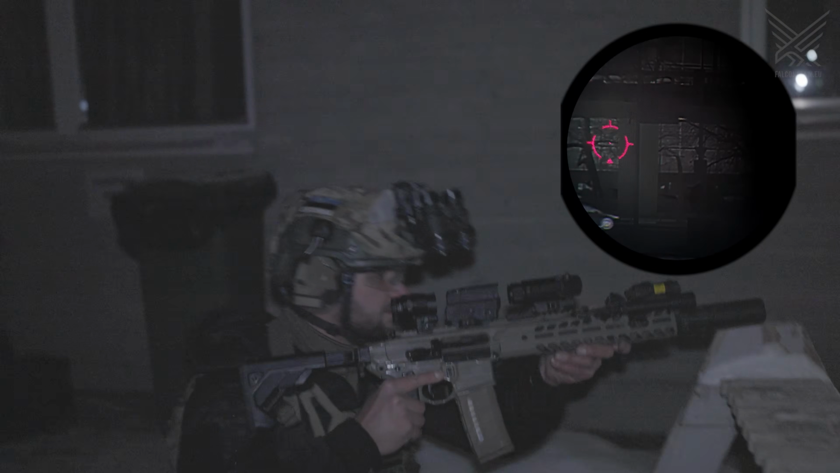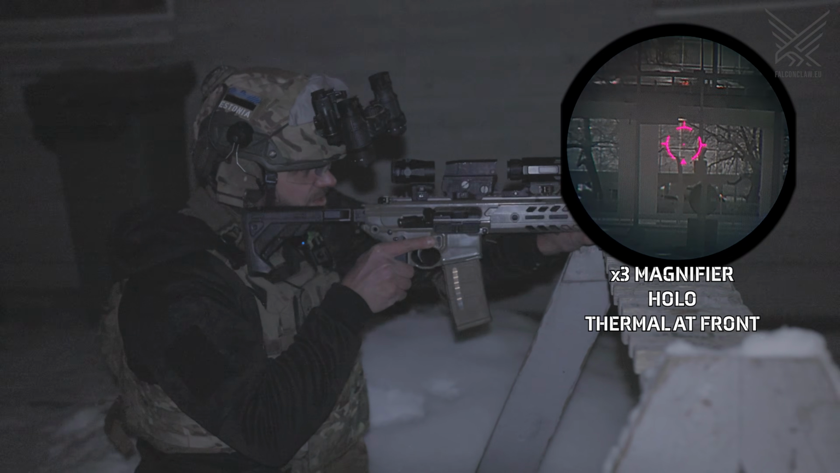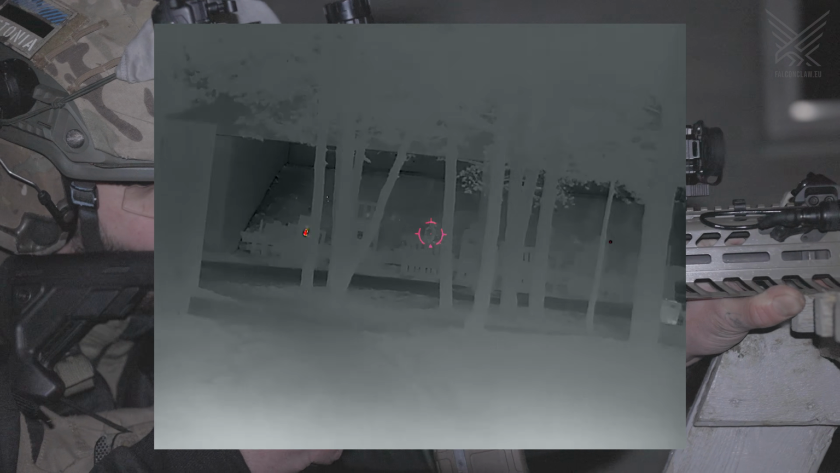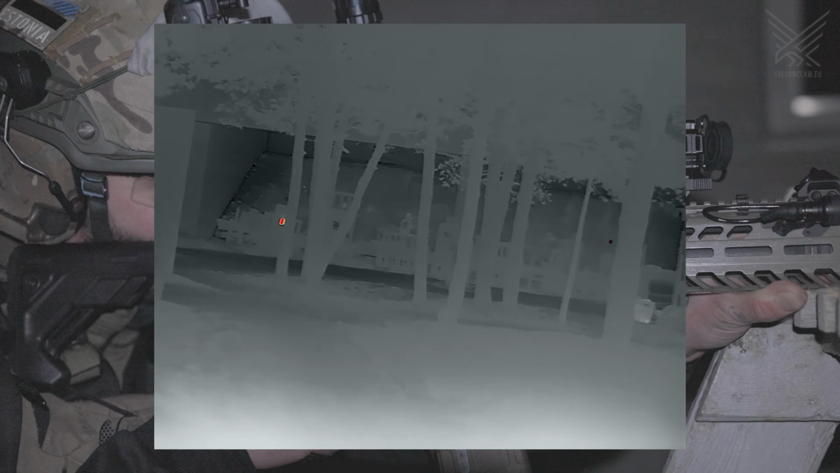Now we're going to shoot at the targets. We're going to see how they compare. First up is the heating pad right there. Next is the thermal blanket, black square. Right now we're using red hot. That's the metal target. The sand is background. And that is the aluminum tape. Let's go check it out.